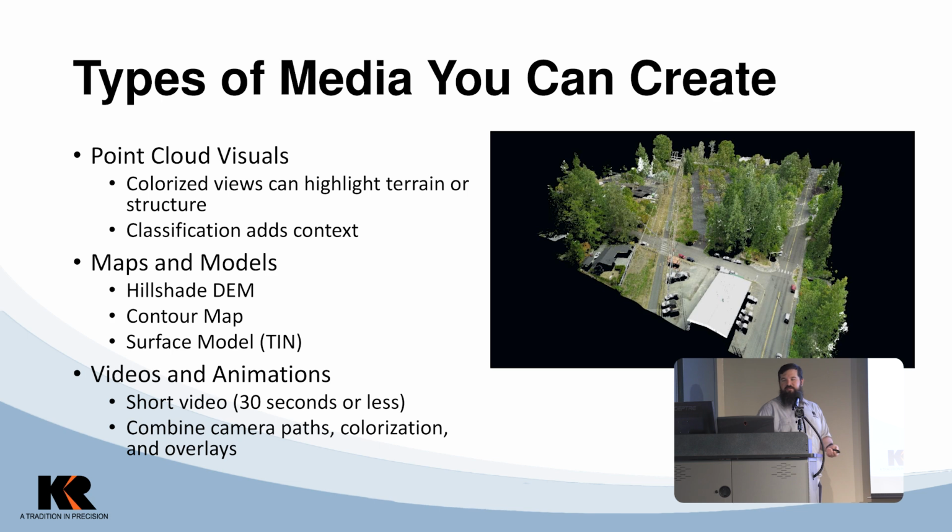So we got our audiences, and now we're talking about what type of media you can create. Obviously, point cloud visuals, so playing with the colorization views can really highlight terrain or structure. There's sometimes where the RGB, like for this site, for instance, there's a lot of dense vegetation, and a screenshot of it is just going to show green.